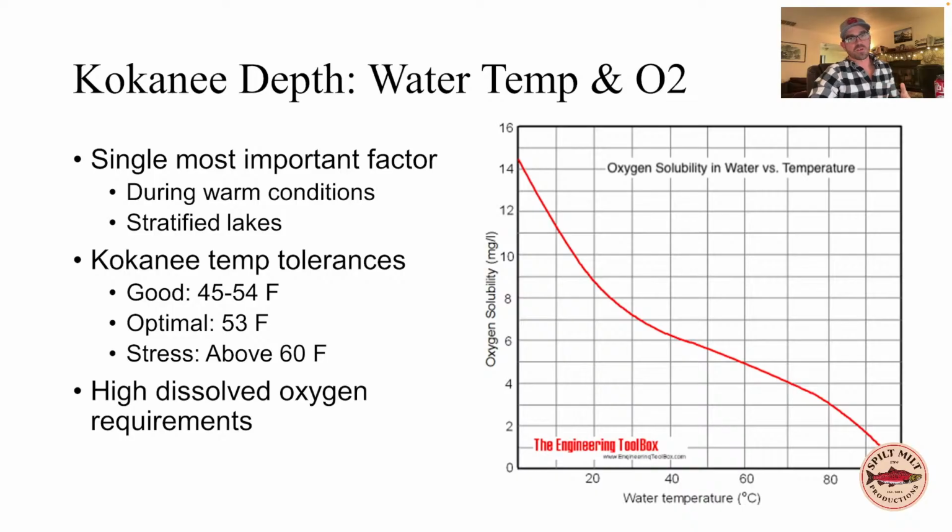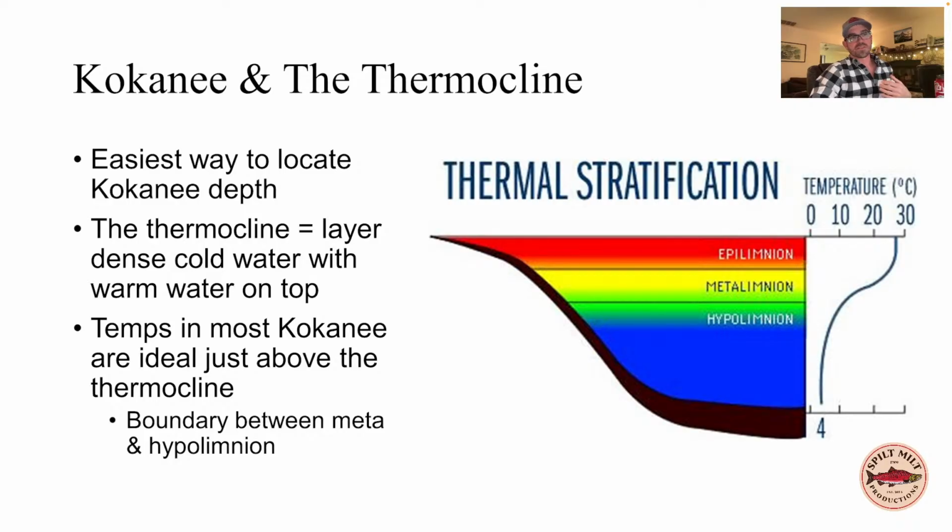So their temperature requirements are 45 to 54 degrees Fahrenheit. Optimal is right around 53. So that's what all their enzymes and proteins operate best at. And above 60 degrees Fahrenheit, they start to stress. And so understanding this makes it the easiest way to locate Kokanee depth, especially on these stratified lakes.